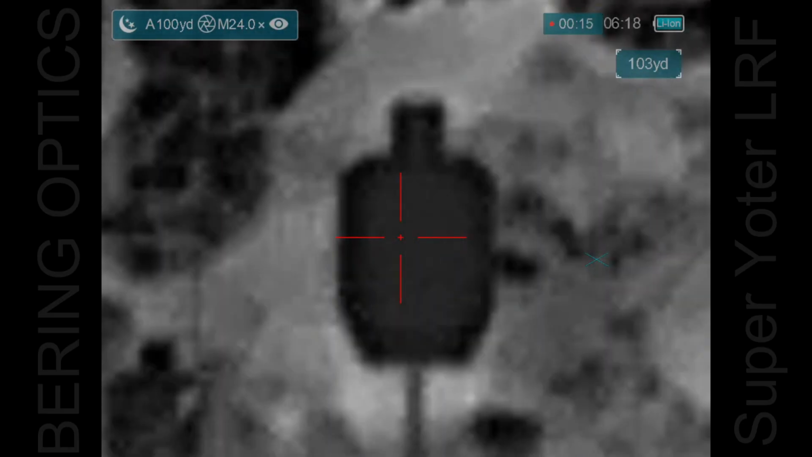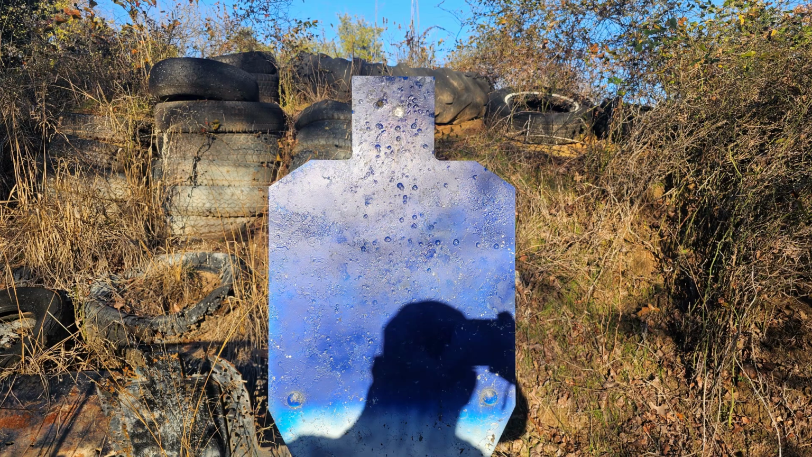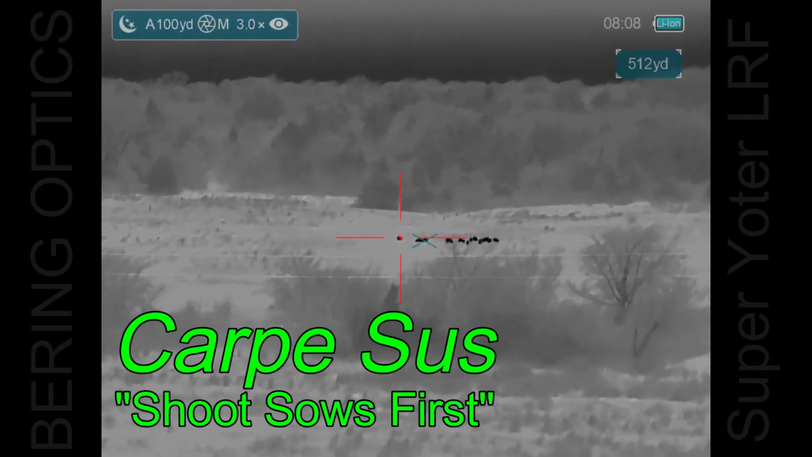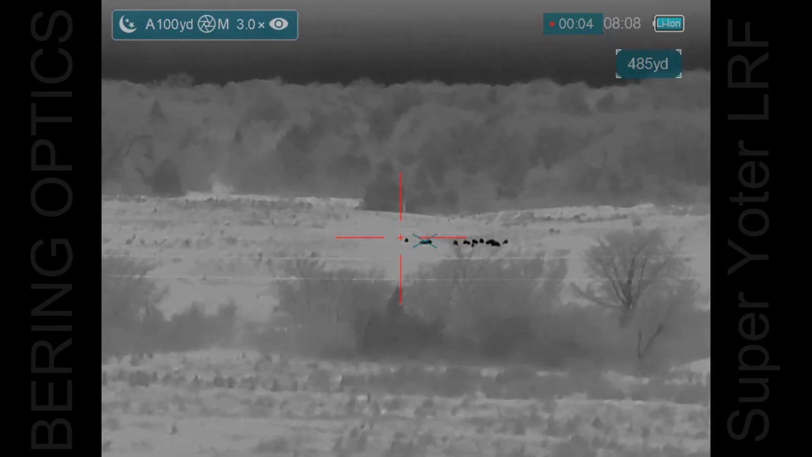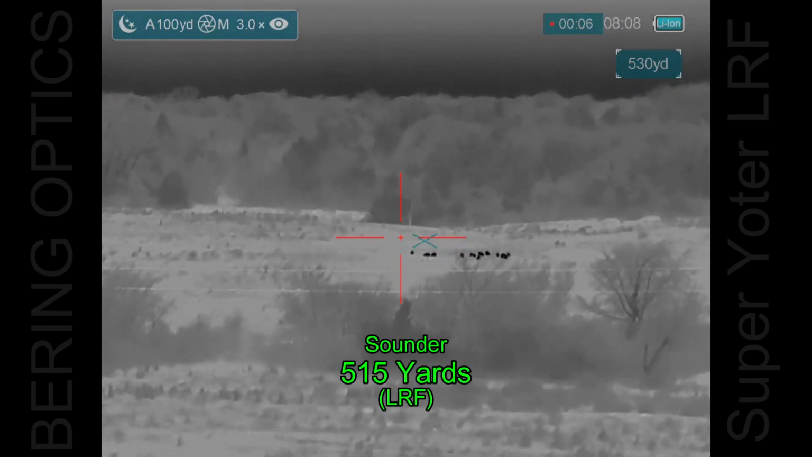So there's my shot on target. There's my target, and that'll do. No adjustment necessary. And Carpe Sus. Showed up at the property about 5:15 in the evening, waited for about 3 hours, and hogs finally showed up.